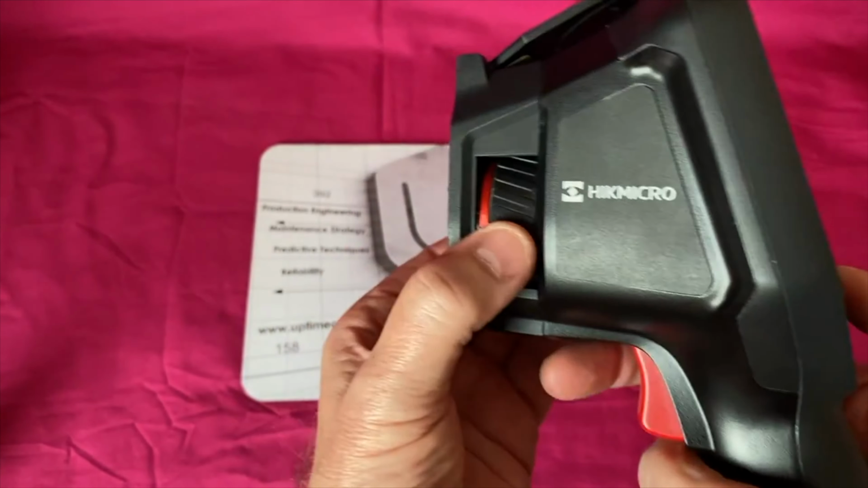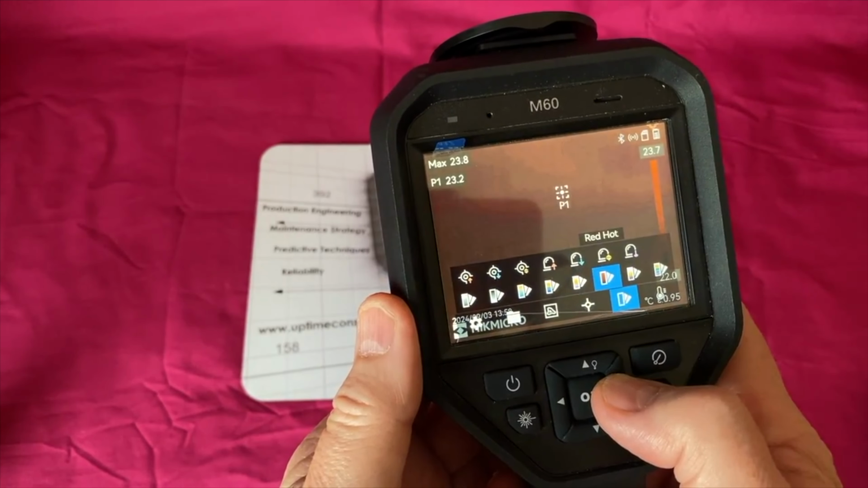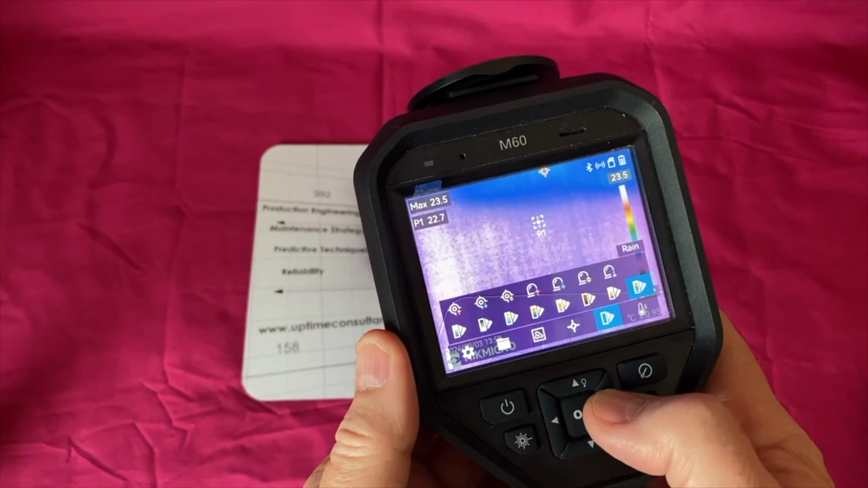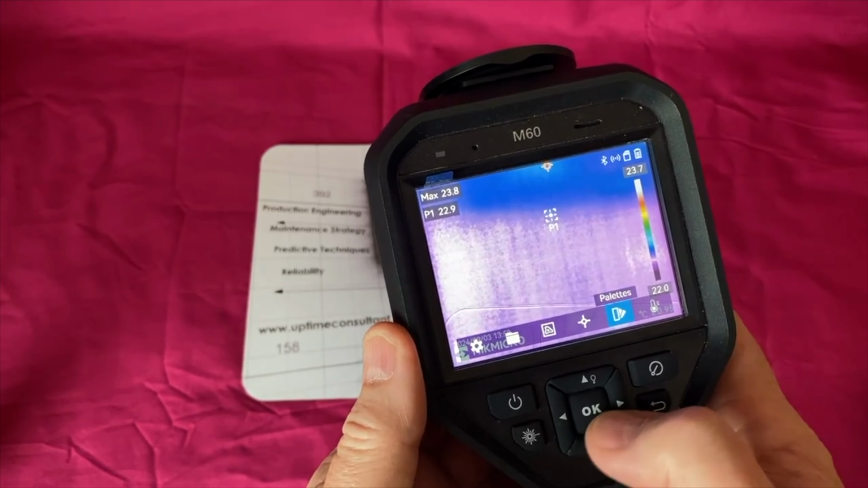The focusing on this, by the way, is manual, fully manual. Yeah, Rainbow and Iron Bow, my favourites. Red Hot, Fusion, it's confusing, and Rain. So that's about it really for the controls. I think I've showed you everything.